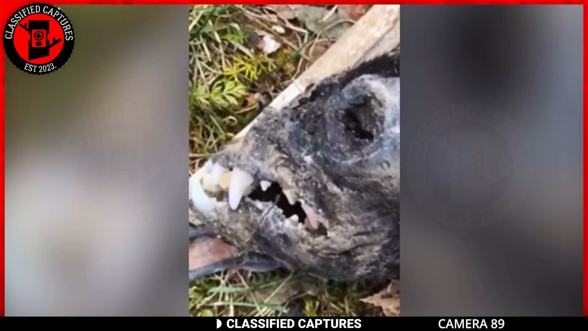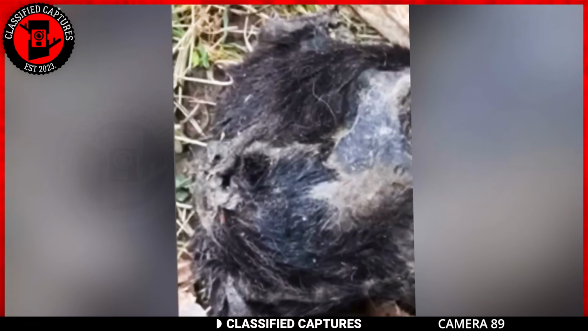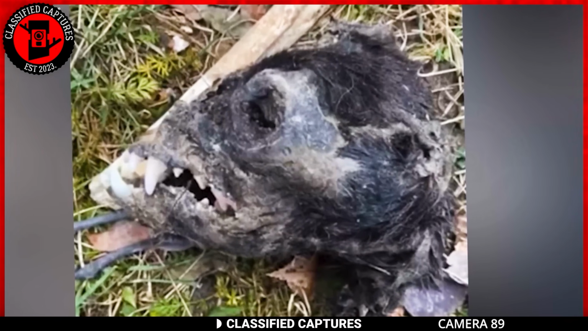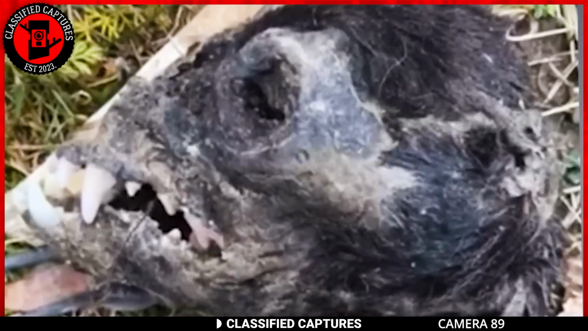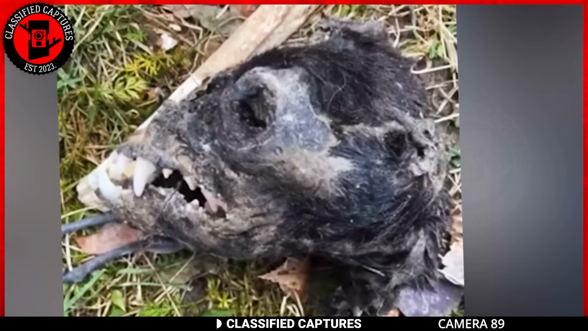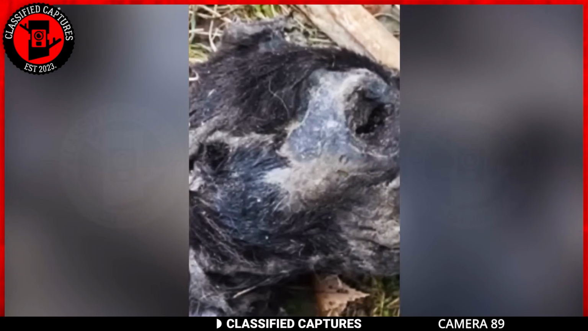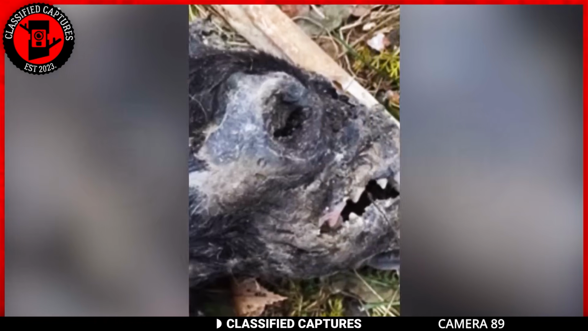In the heart of the dense woods, an intrepid explorer stumbled upon a discovery that ignited a wave of speculation and intrigue. Here we see a skull that's unlike anything we know. The sheer size of the skull and its distinct features defy categorization within the known spectrum of creatures. As speculation swirls, some fervently believe that this colossal cranium belongs to none other than the legendary Bigfoot.